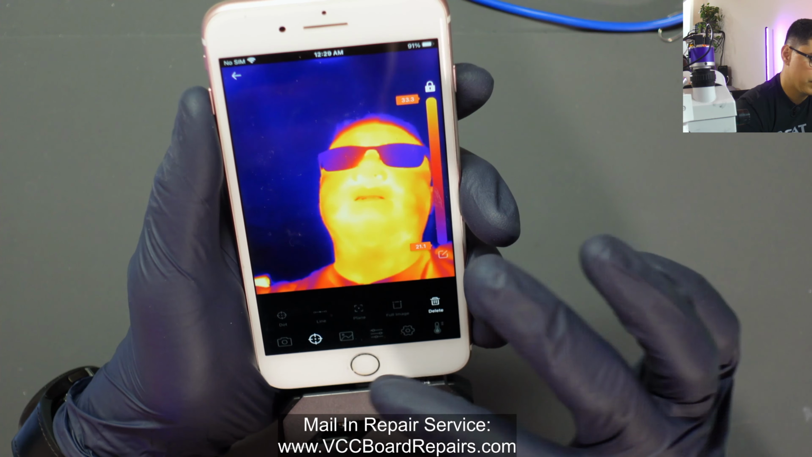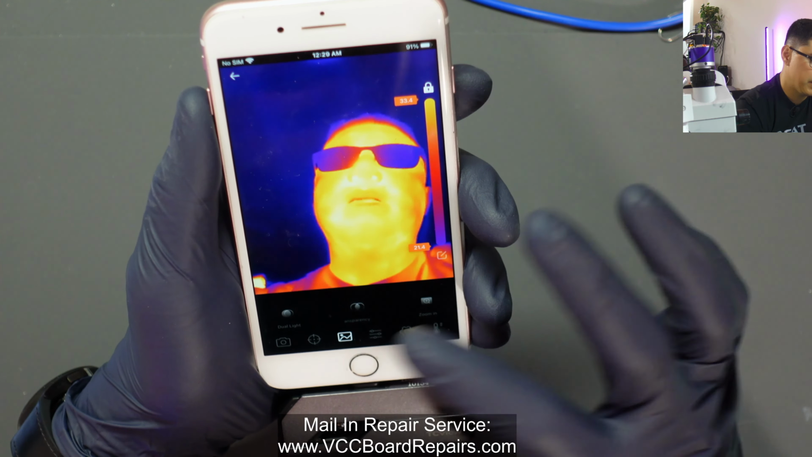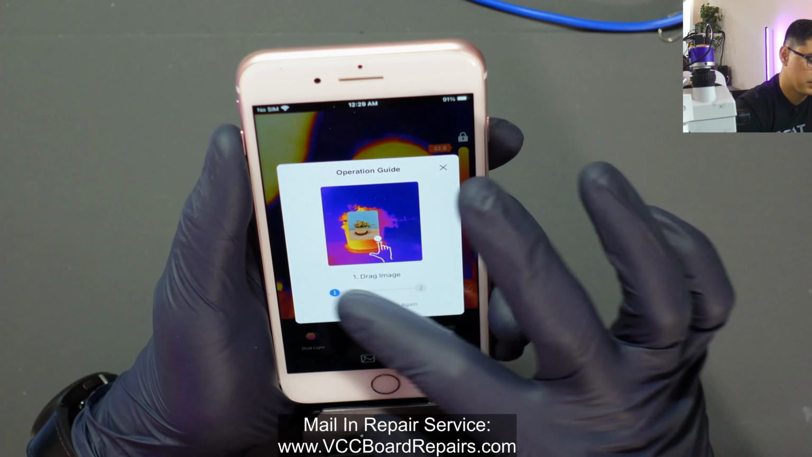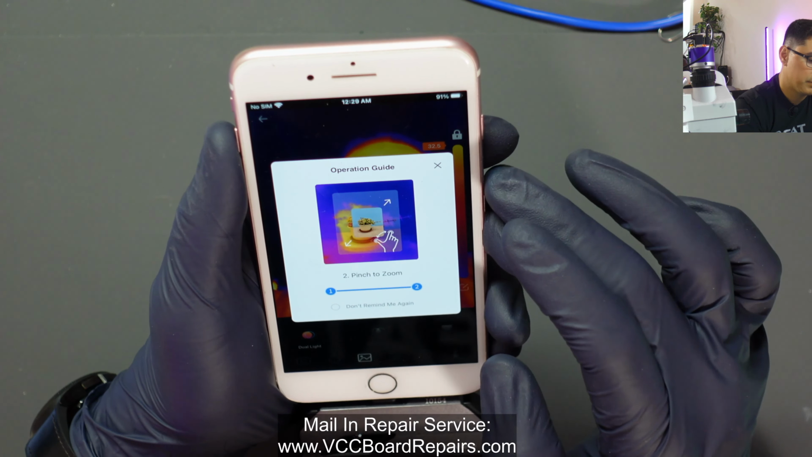All right, so next is this button. Honestly, I don't know what this one does. I guess you can add a picture on there. It's not really clear. Drag image, pinch to zoom. I don't know what image is talking about. So they just go on transparency. I don't know what this is for either.